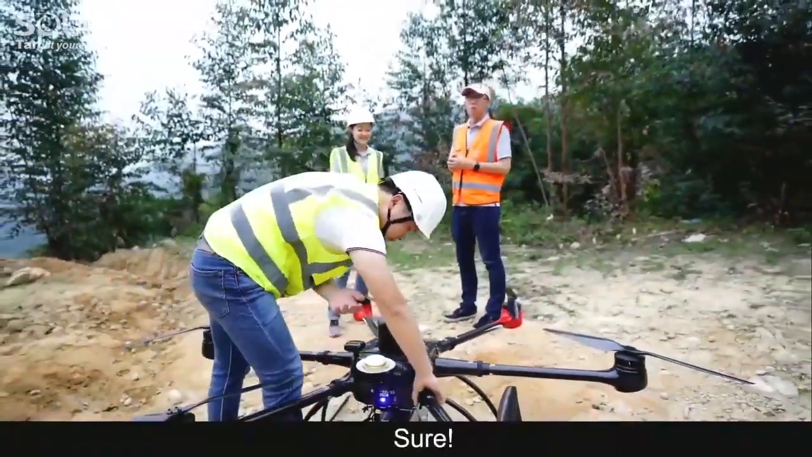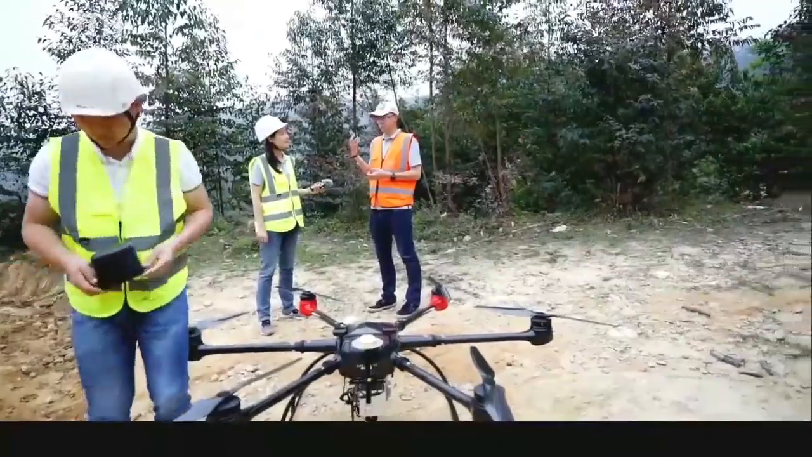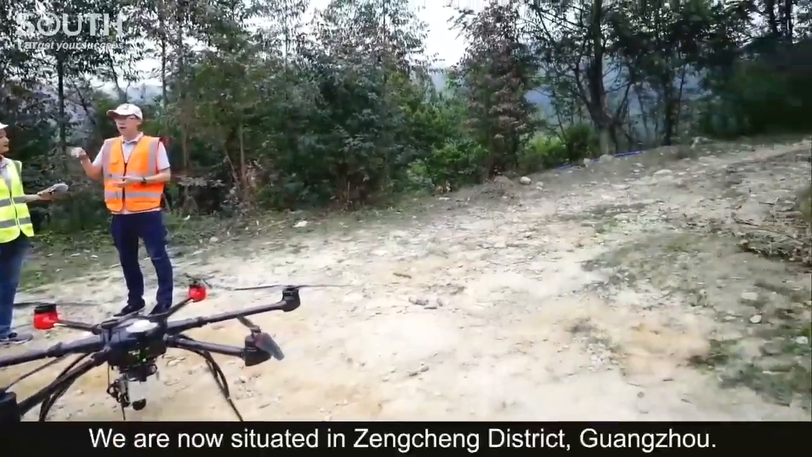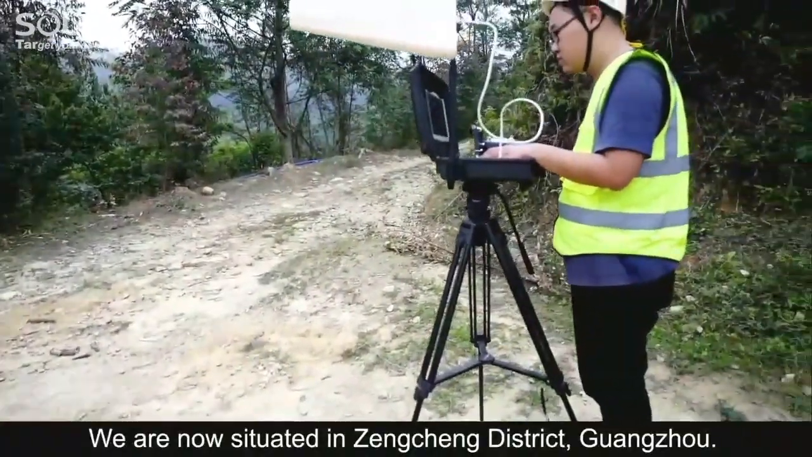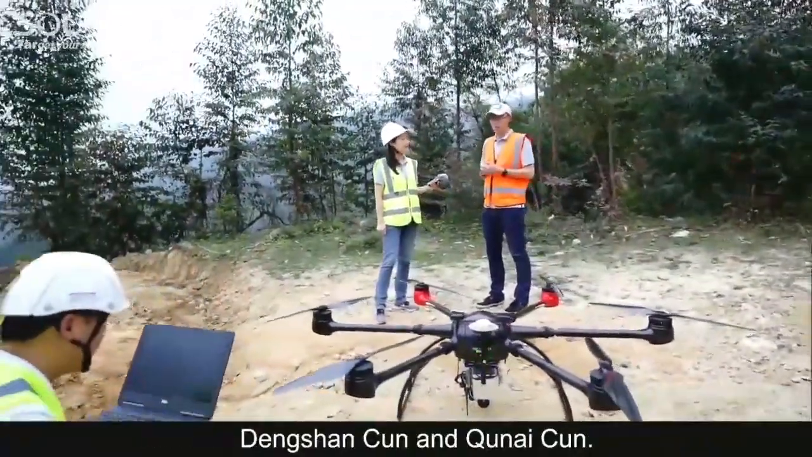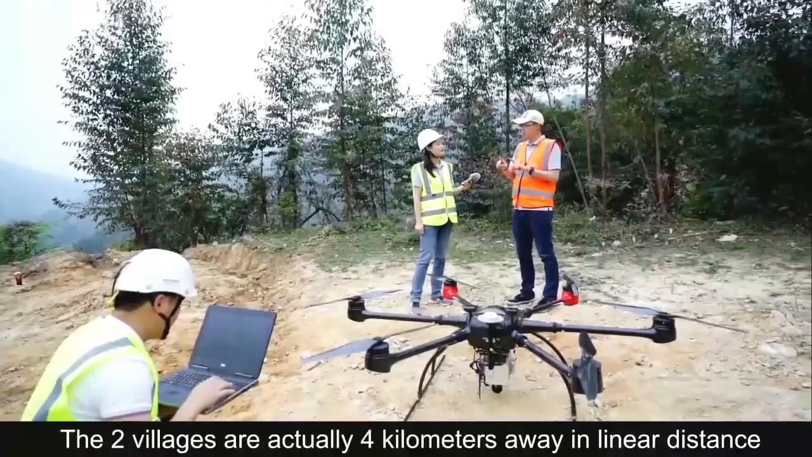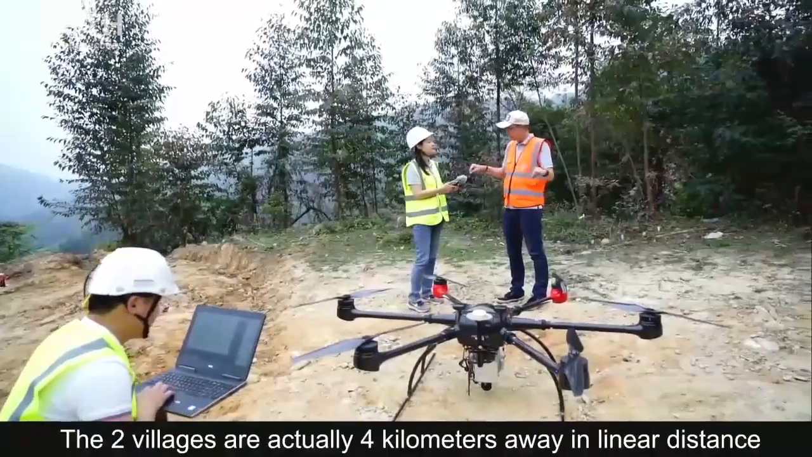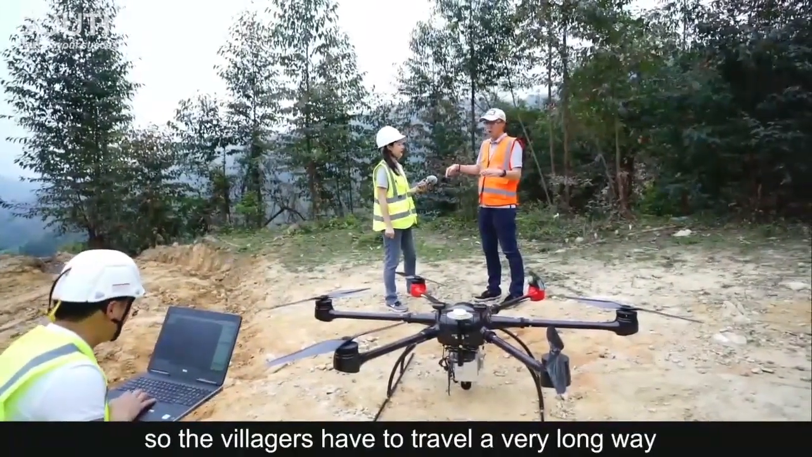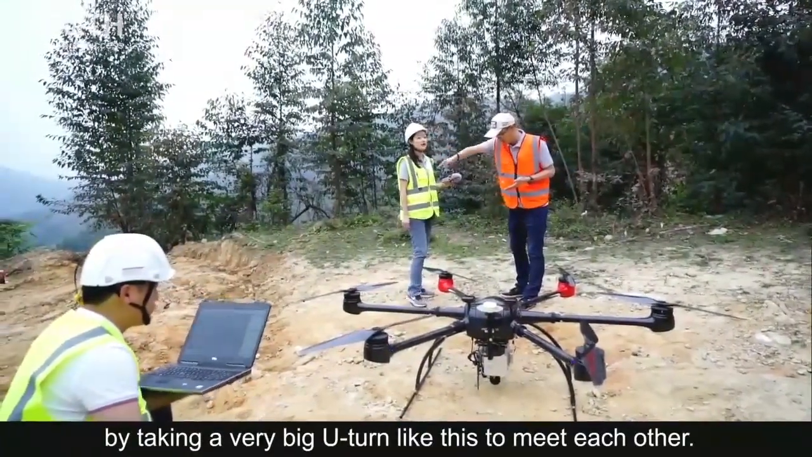Sure. Well, it's a 1 to 500 topography survey work for rural roadway development. We are now situated in Zhengcheng district, Guangzhou. And the survey zone is between two local villages here, Dengshan Cun and Xunai Cun. The two villages are actually 4 kilometers away in linear distance. But there's no direct roadway in between. So the villagers have to travel a very long way by taking a very big U-turn like this to meet each other.